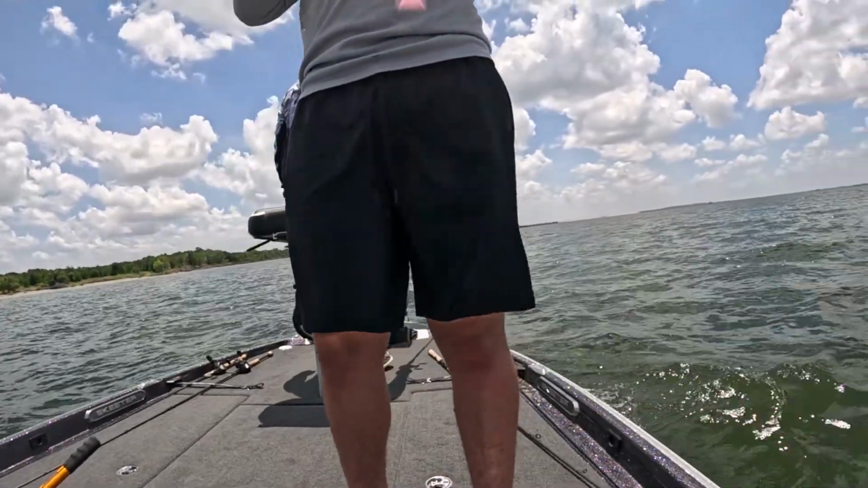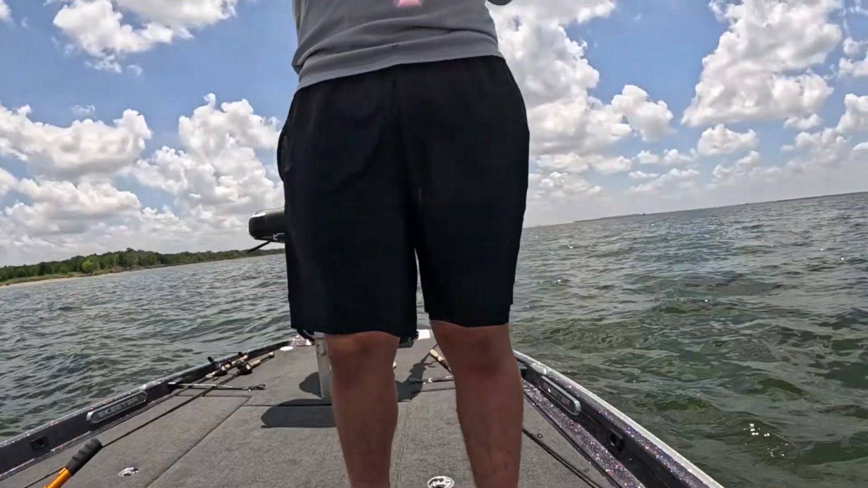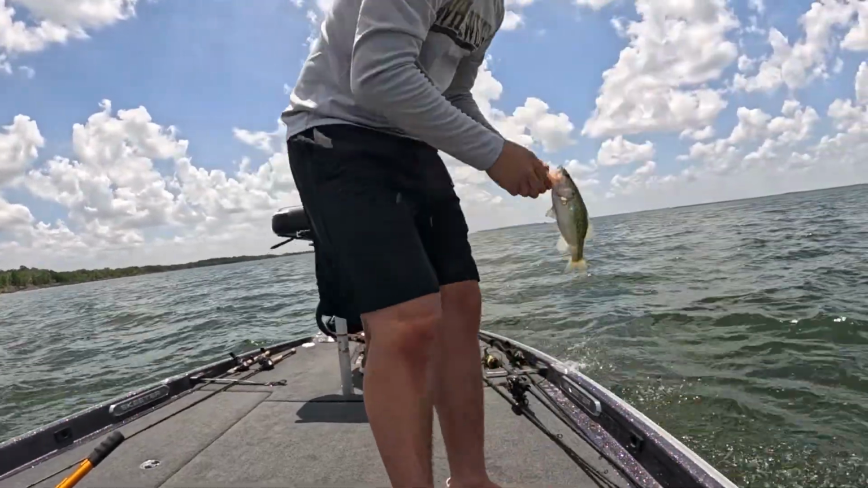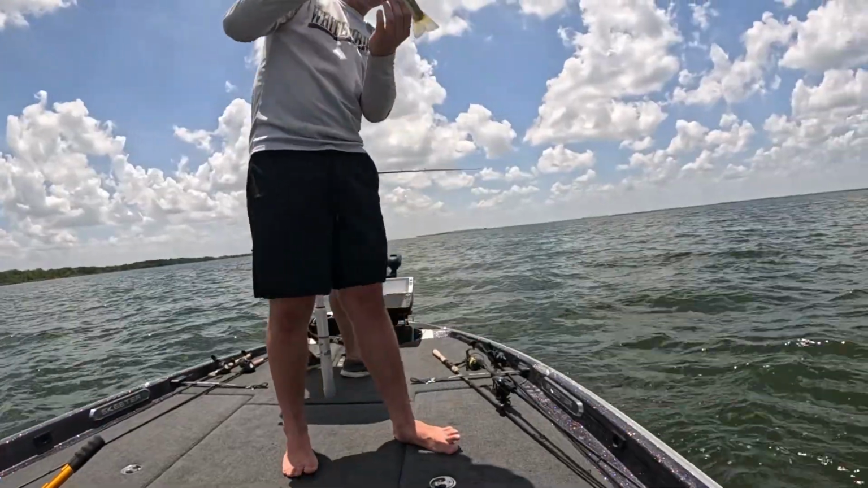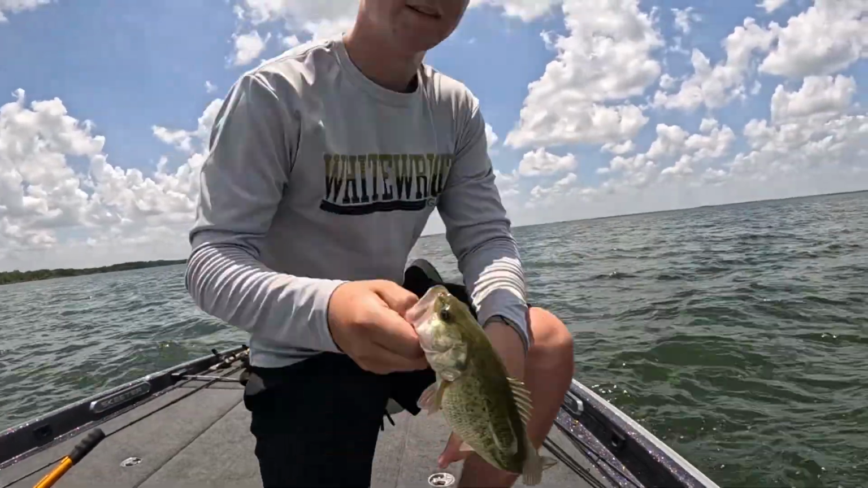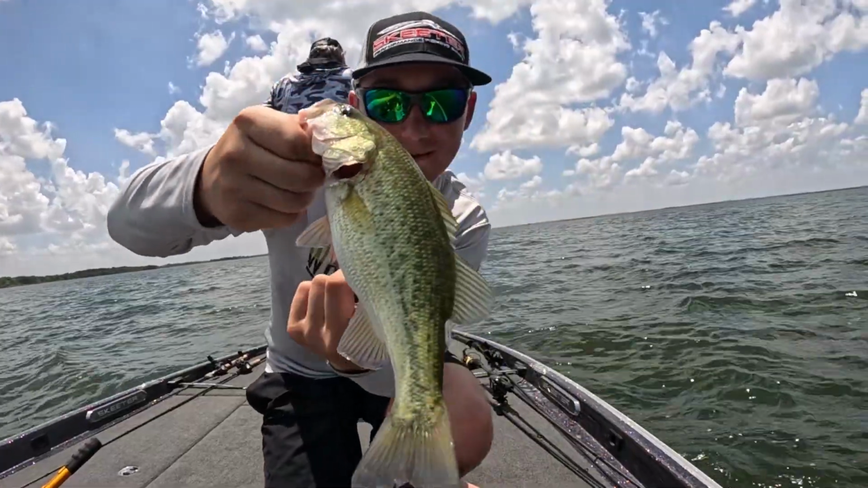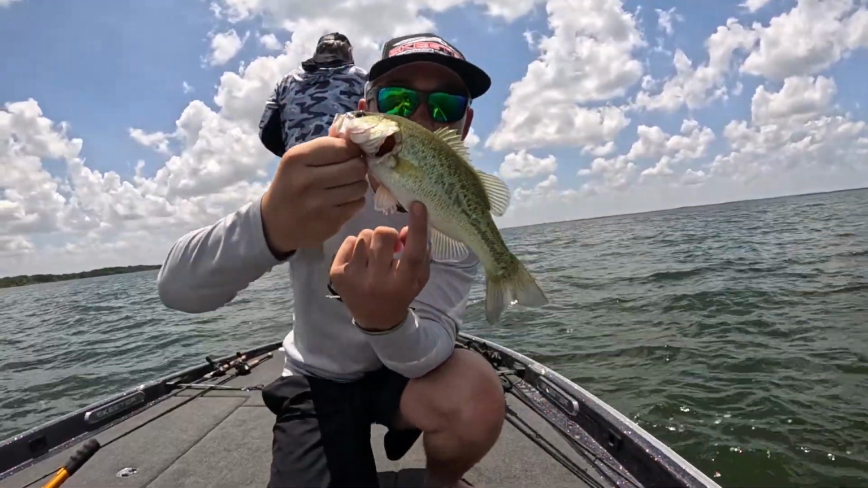Yeah, I wasn't gonna yank until I couldn't tell if that was a fish or not. Yeah? What color is it? It's like black and blue. Look, it's got a little belly. Little belly.